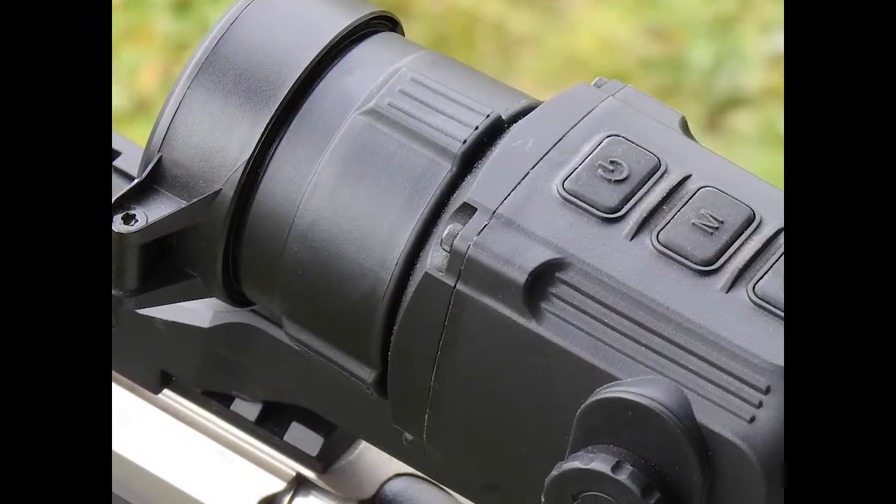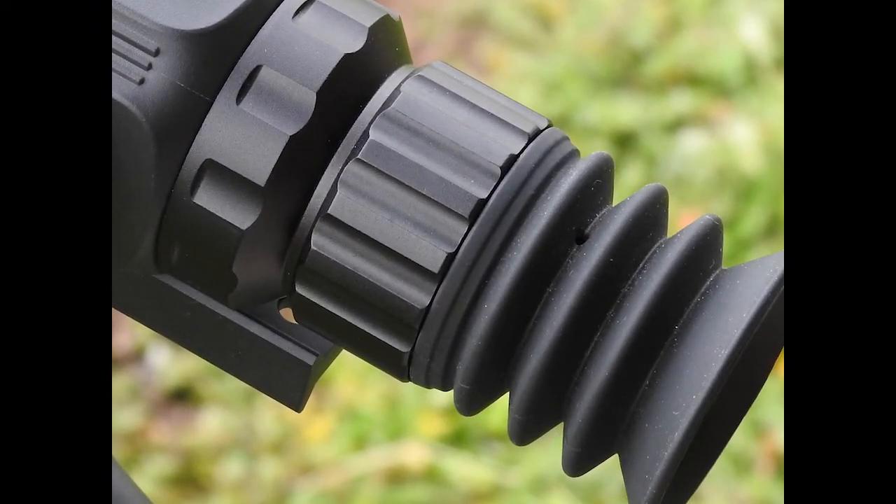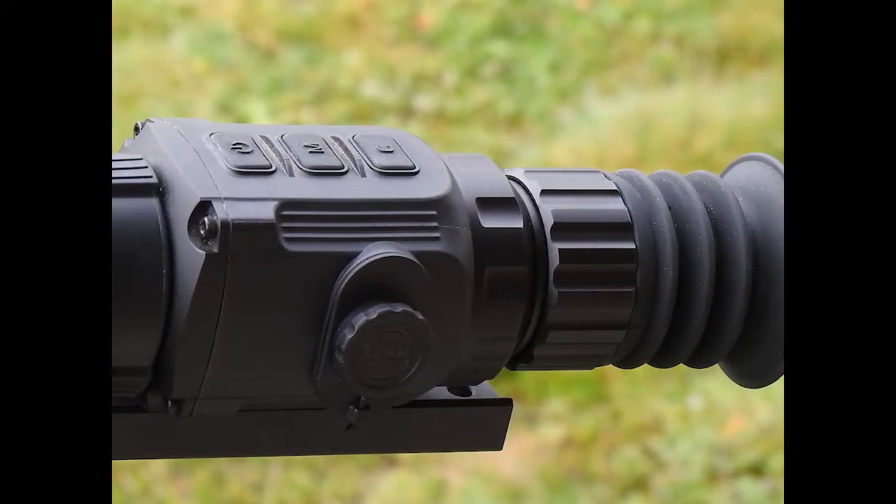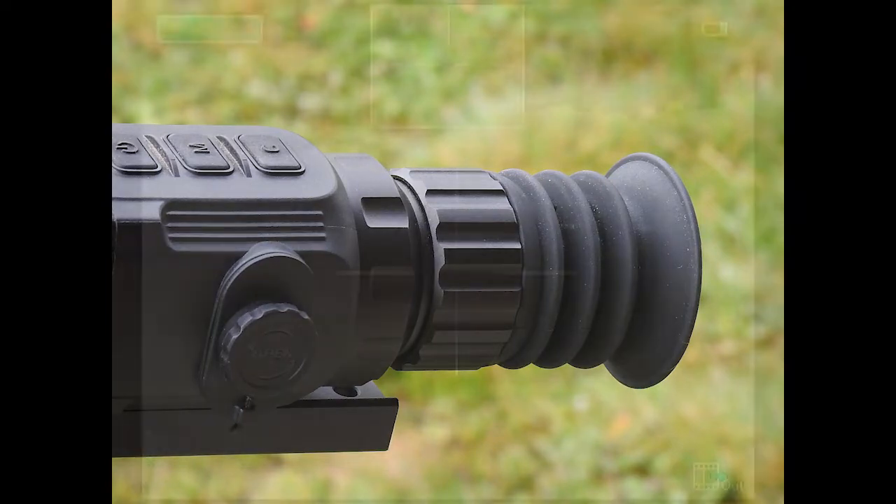So let's get started with some numbers. The scope is exceptionally light at 420 grams without batteries. It takes two CR123 batteries at 3 or 3.7 volts. Video out is via the included USB-C cable, which you can also connect to external power if you wish. Comes with a 2-year warranty.